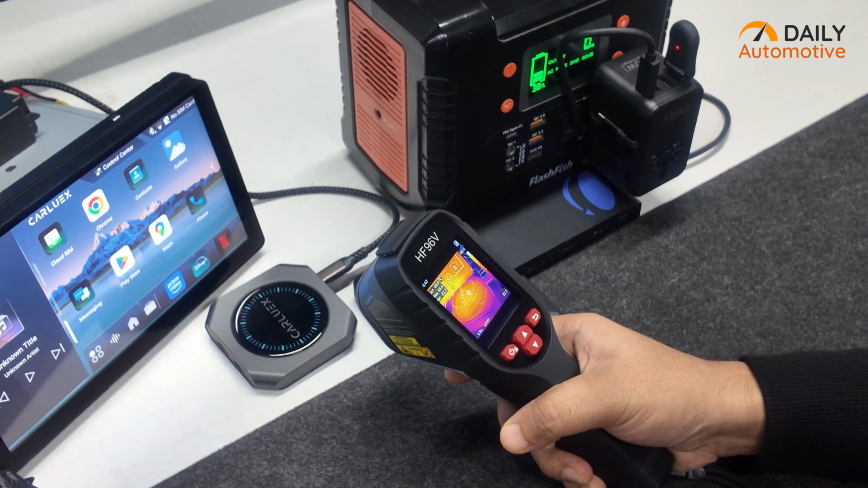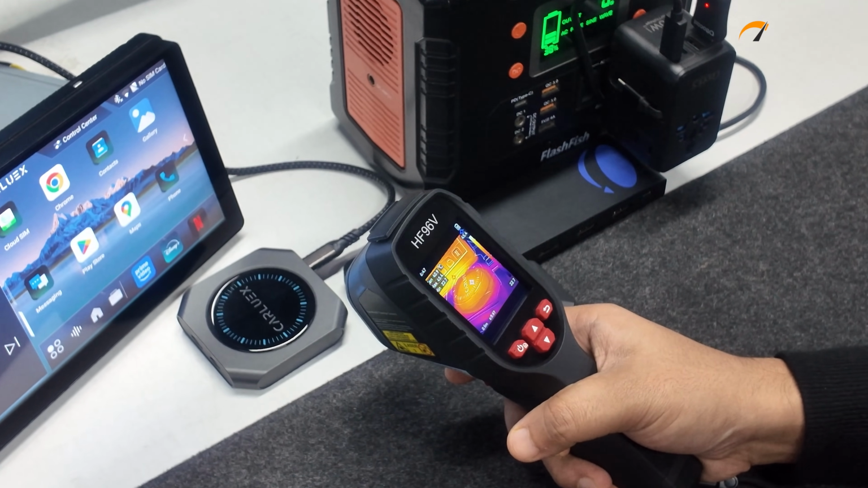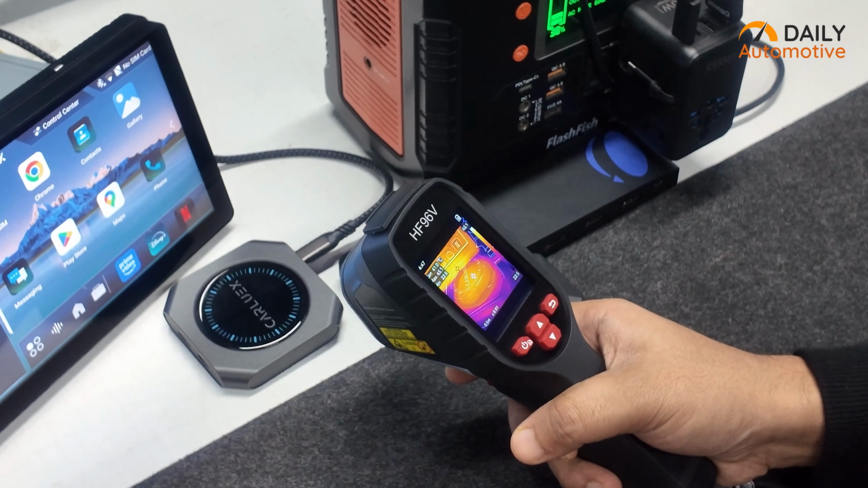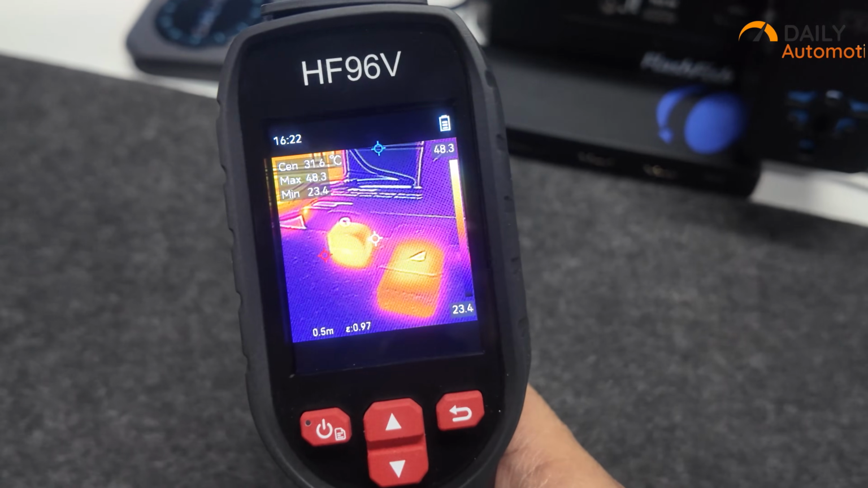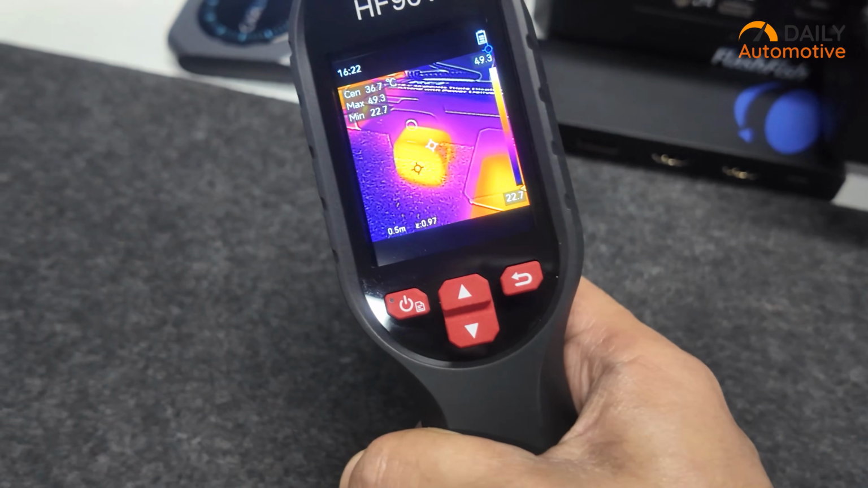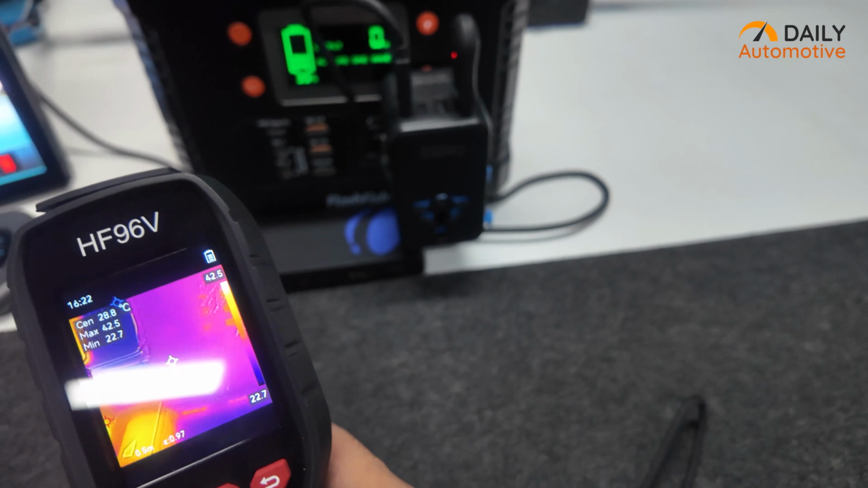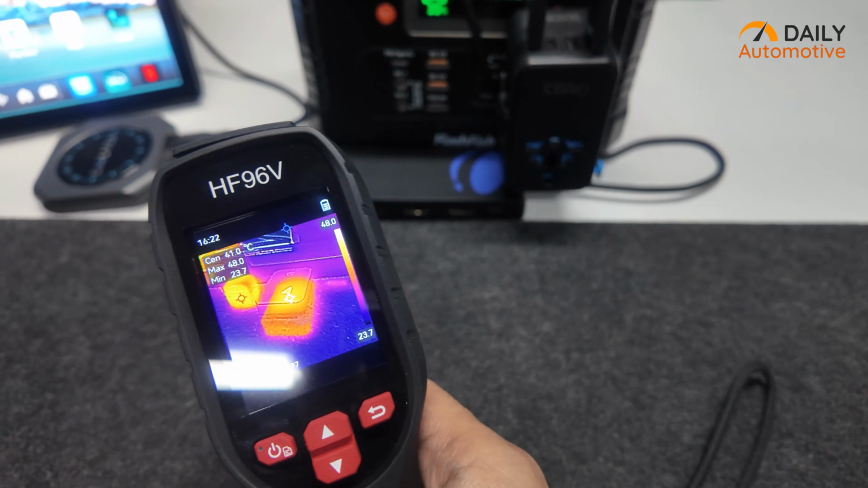Even at this stage, you could already see differences in how the heat was spreading across the casing. Carluex concentrated heat in this one specific area, while Ottocast Cube distributed it more evenly across the whole body, being this small. Heat distribution of Ottocast Mini and the non-branded Chinese one isn't too bad either.